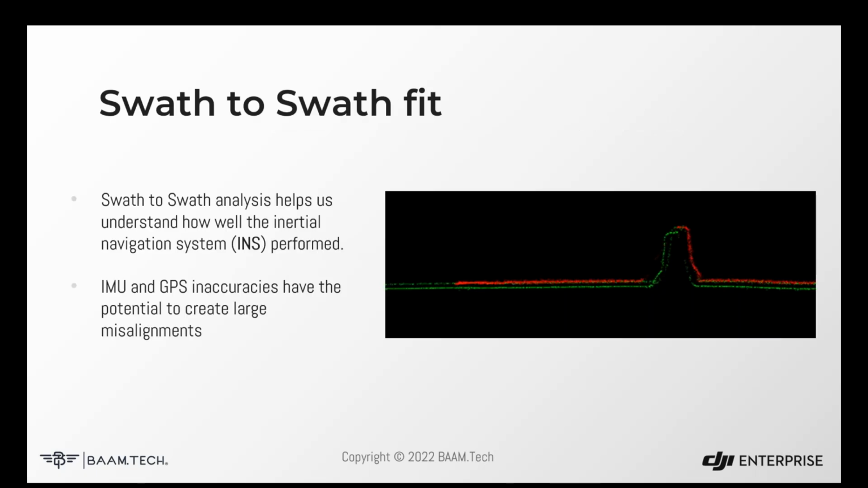All right, so the last thing we're going to look at is our swath to swath fit. Our within swath that we just looked at, that's looking at the precision of the laser head itself. Our swath to swath fit is looking at how well our inertial navigation system works, which is the combination of our GPS, our IMU, or optical flow system.